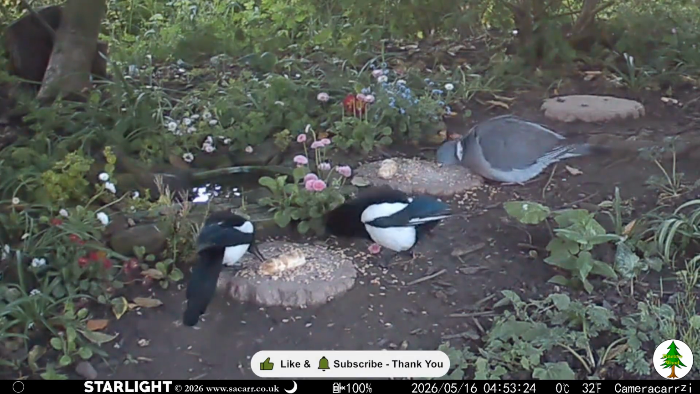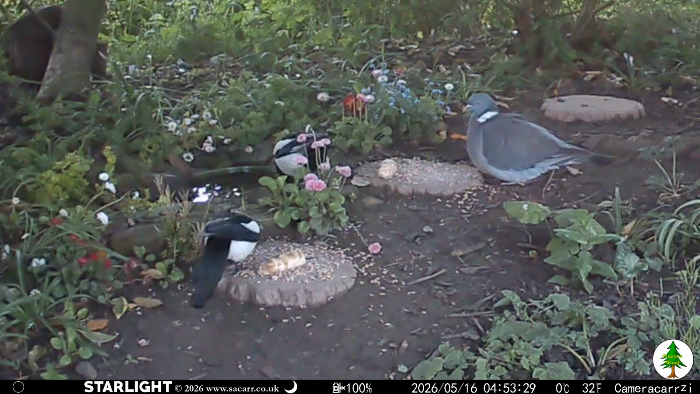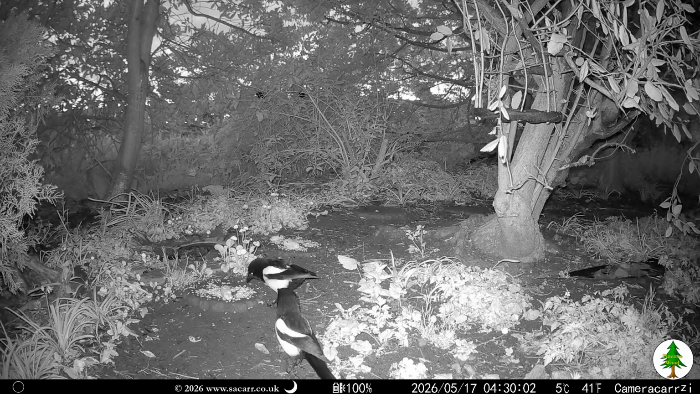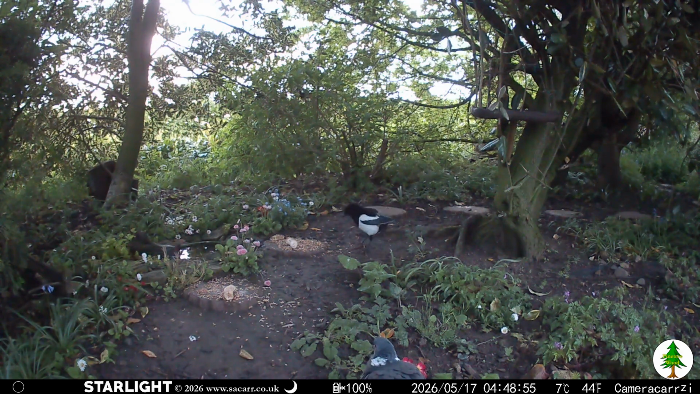Magpies and pigeons made up many of the captures in May. On the 16th, they caught a pair of magpies, one of which was missing all of its tail feathers. Surprisingly, it didn't stop it from flying, and it was seen many times over the next few days hopping around the wood looking for food, but the camera did see it flying in and out.